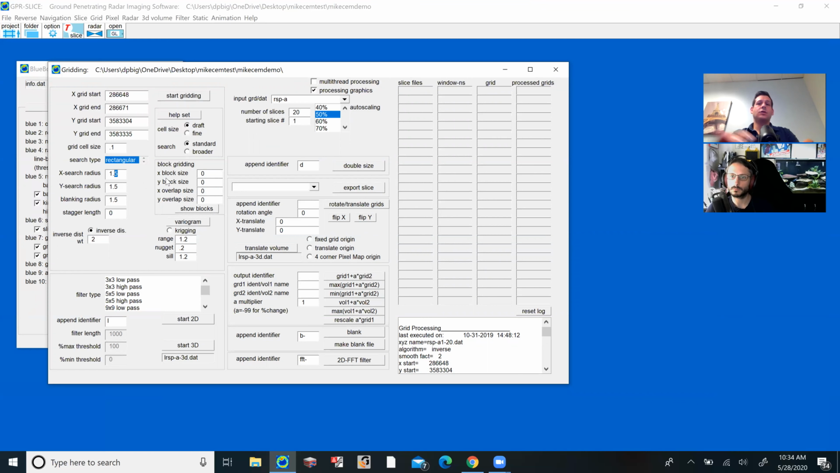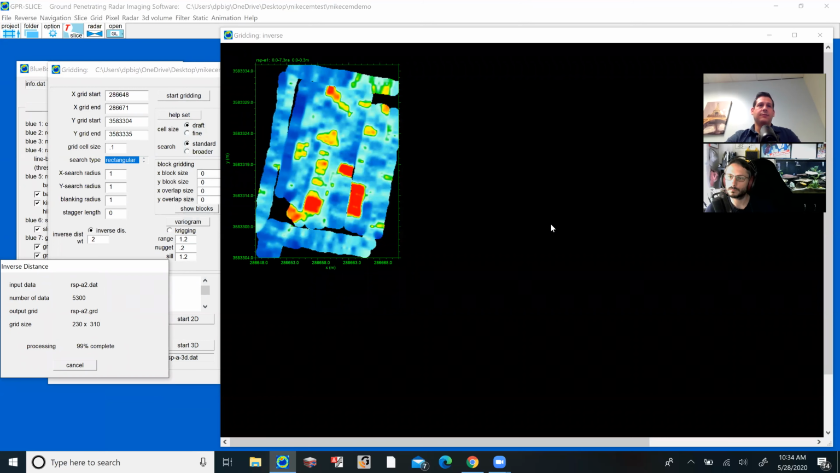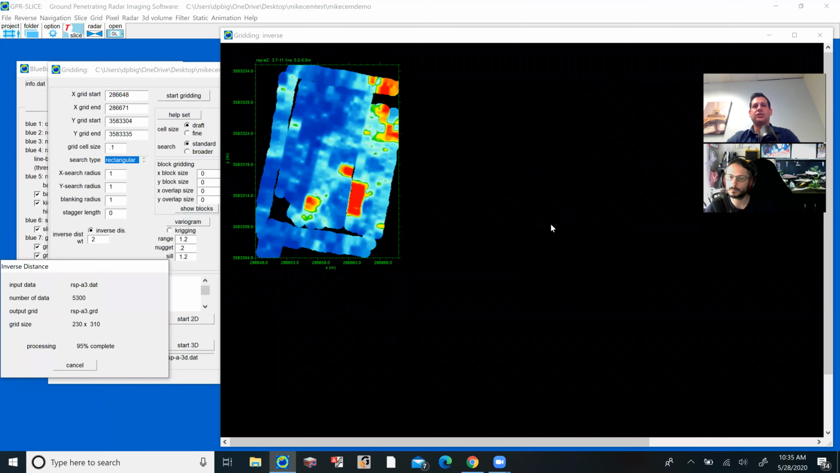Search radius is also going to depend on how much you want to include in your cell, and on how far apart your data collection lines were. We were about 50 centimeters apart for each one of these data collections. So we'll use 1 meter in the X direction and 1 in the Y direction, and then a blanking, which is how much it's going to fill in, of 1 meter. This is pretty typical for this type of project. And again, we exit out, and now it's going to show us the images. We could always turn this off, since it takes longer as we show the images.